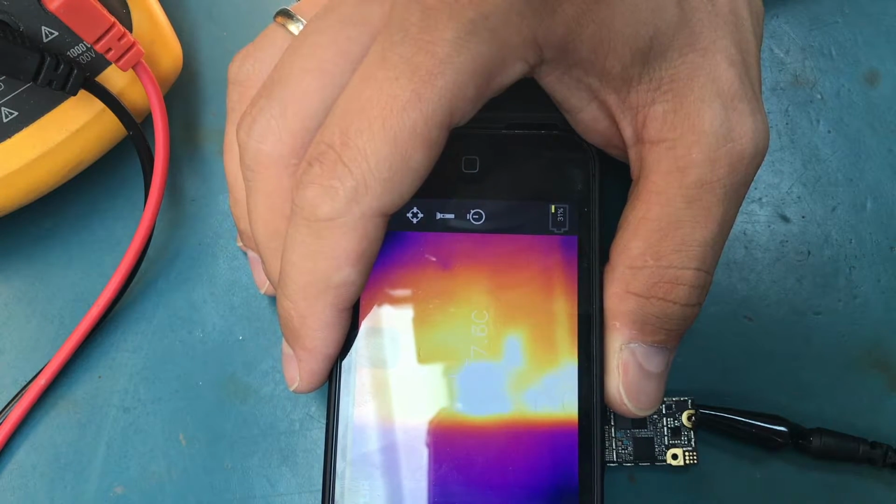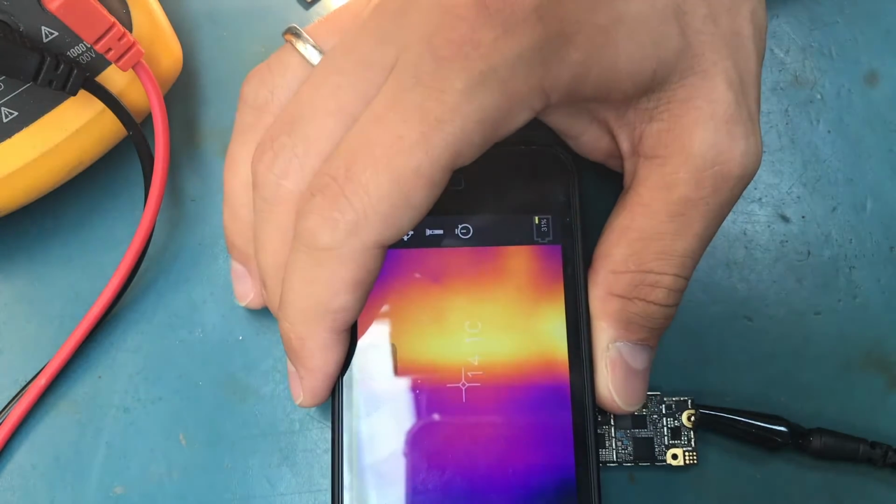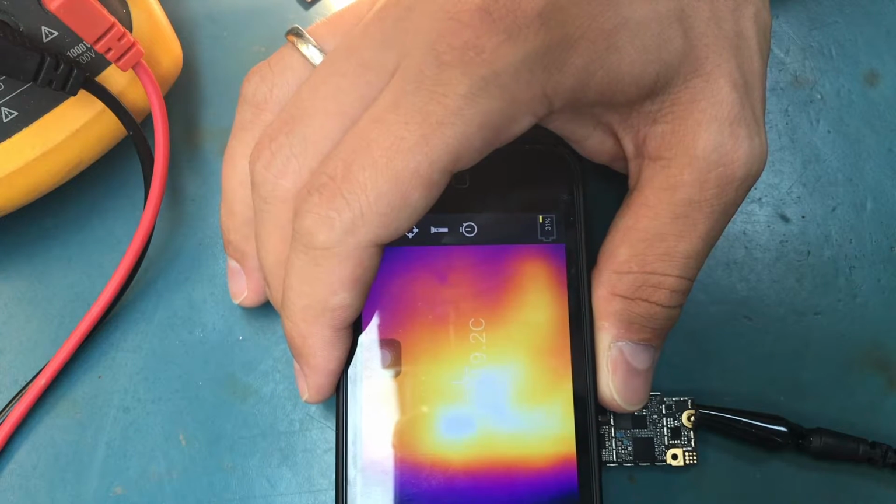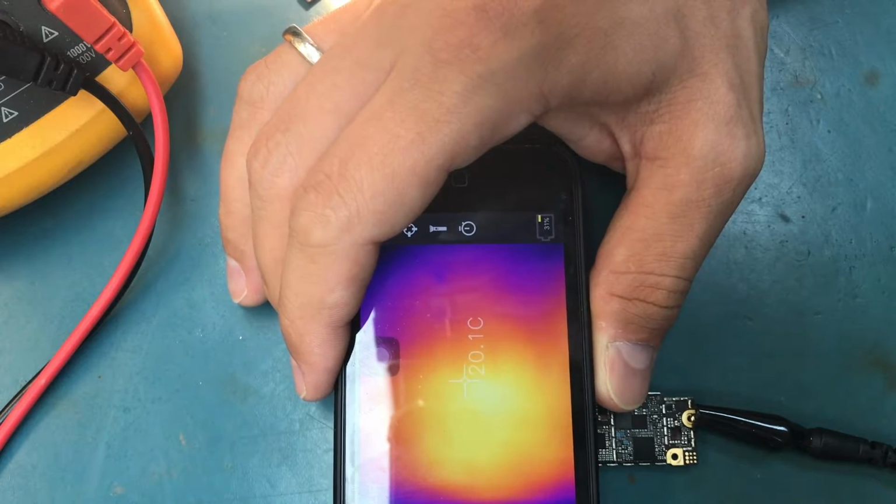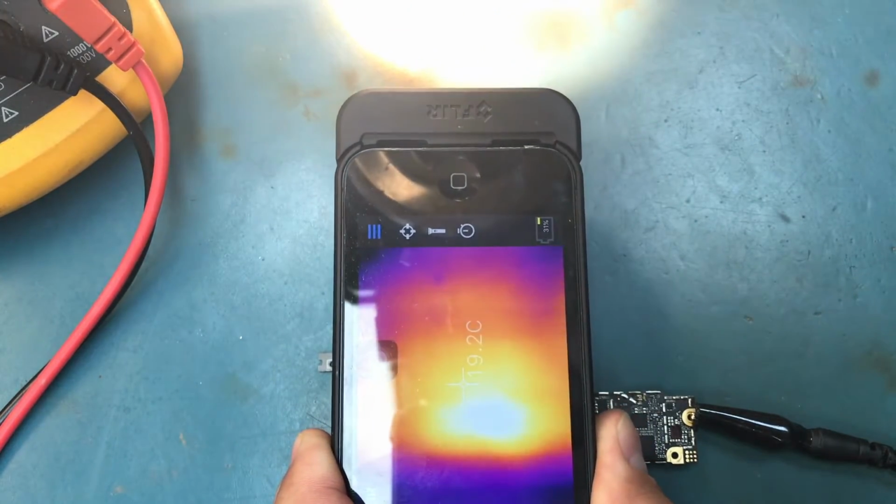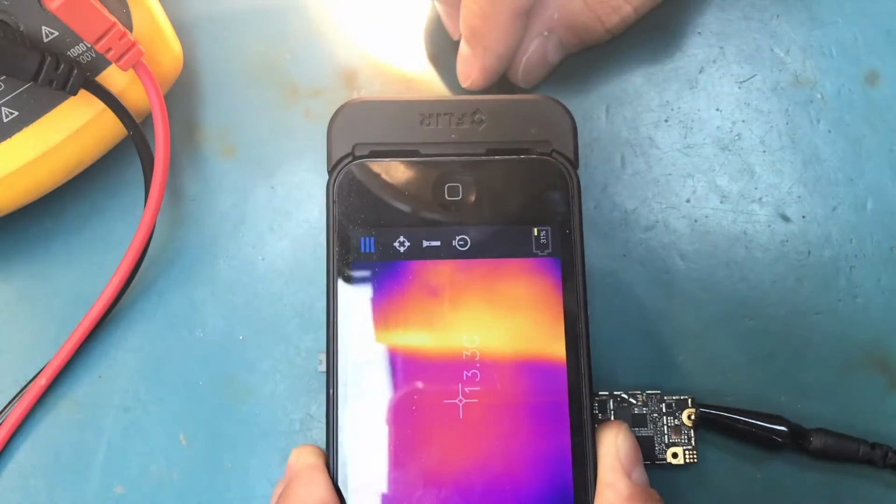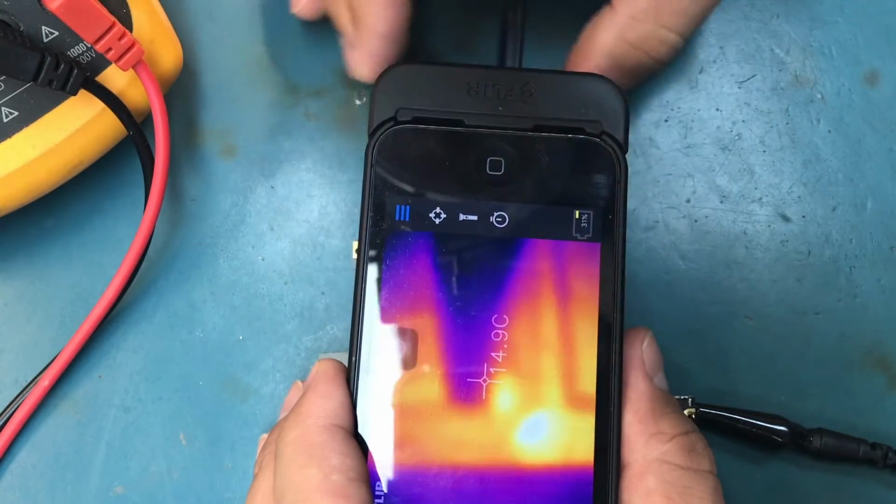So I power this power supply and we get the, so it's somewhere right here in the center. Okay, now I'm gonna just point a plastic tool somewhere around that area.